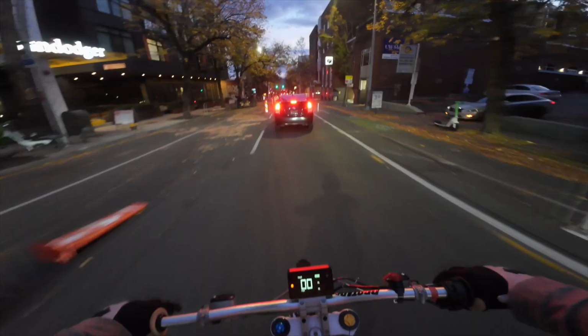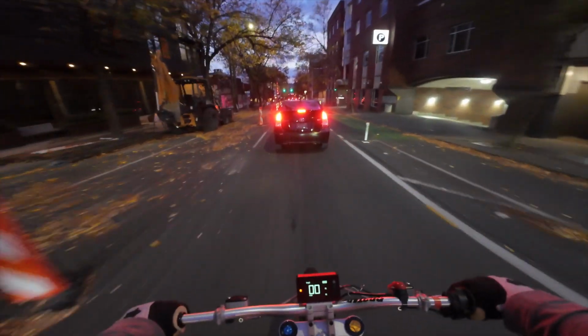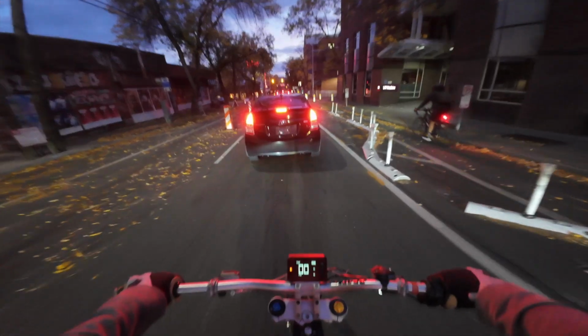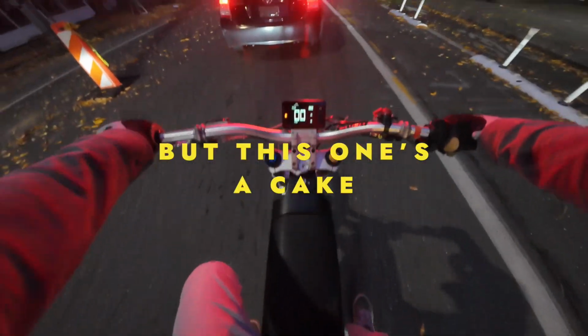There's always a moment right before joining a big ride, if you're on a unique bike, where you wonder, do I belong? Then you remember, they're just bikes. This one's a Cake, so we'll see.